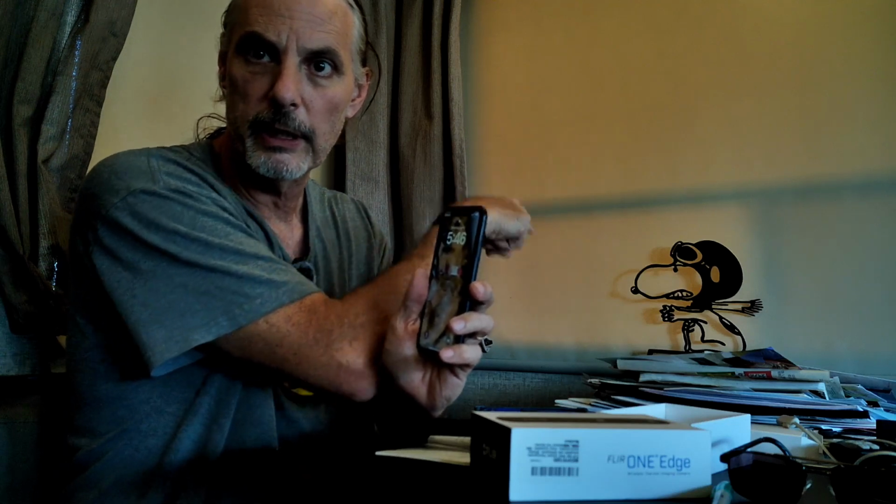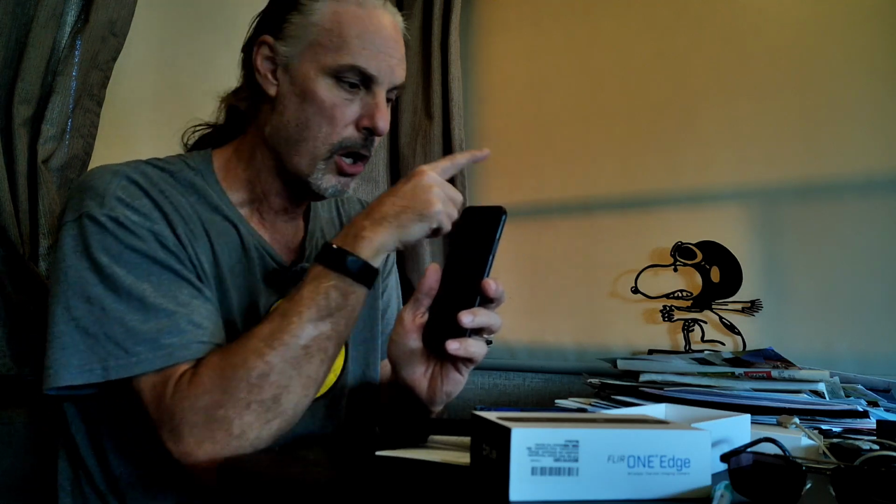So what I'm going to do is take my iPhone and record the screen, and place it here on the right, over top of Snoopy on the screen, while I set it up. The only thing I have done is install the app. I didn't even launch the app. So you're going to see everything from the beginning to the end. And if I have problems, you're going to see those also.